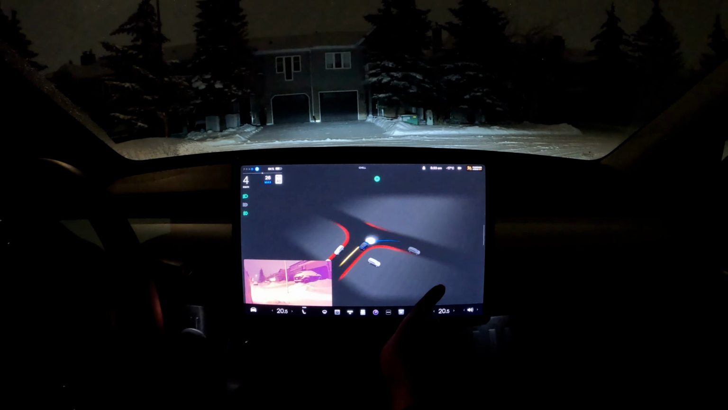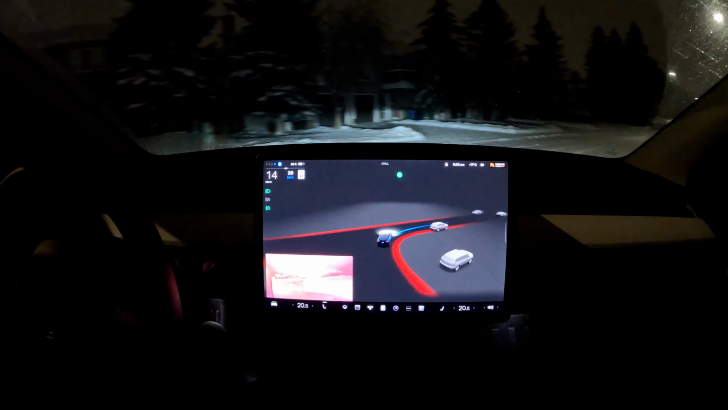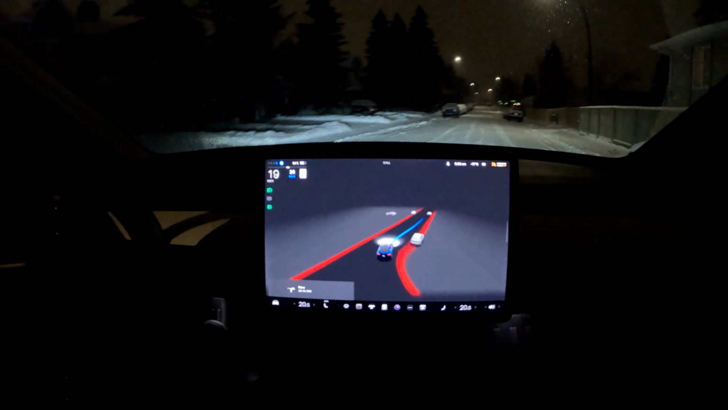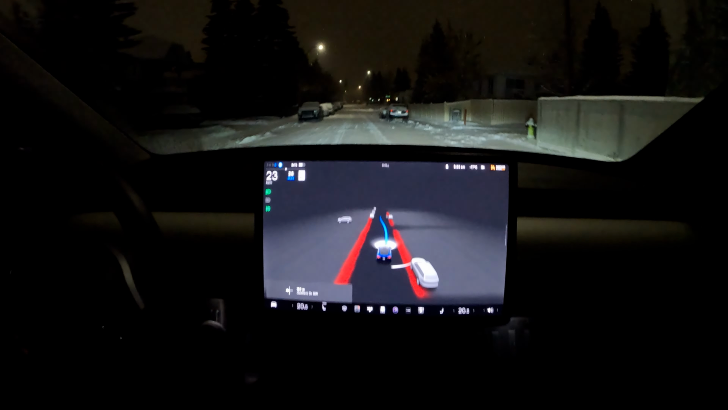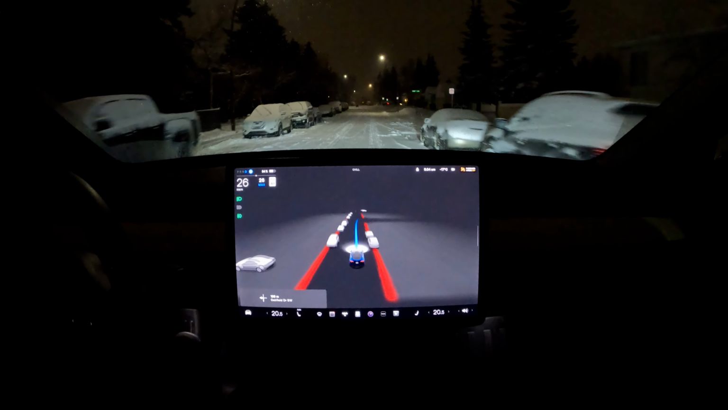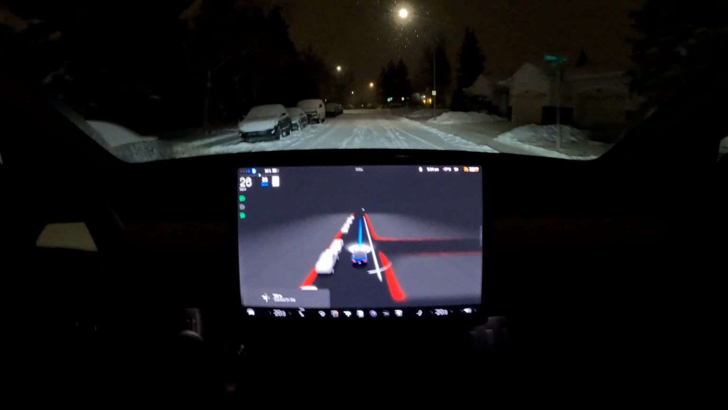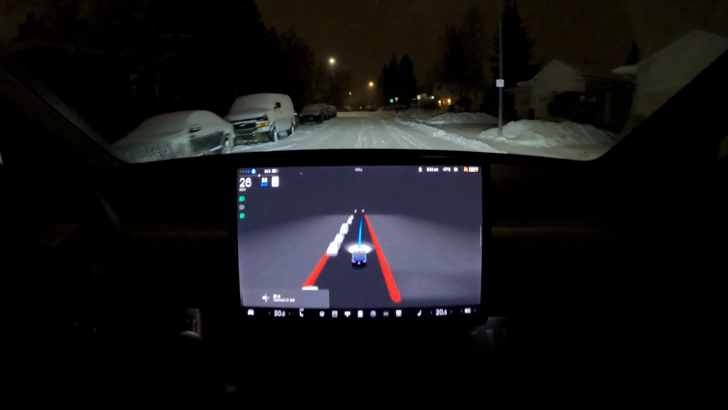Does slow down. There's no cars. Should be able to go. That's nice. That's a nice transition for a yield sign. It doesn't stop completely, but it's almost at that transient speed limit. Excellent. Love it.